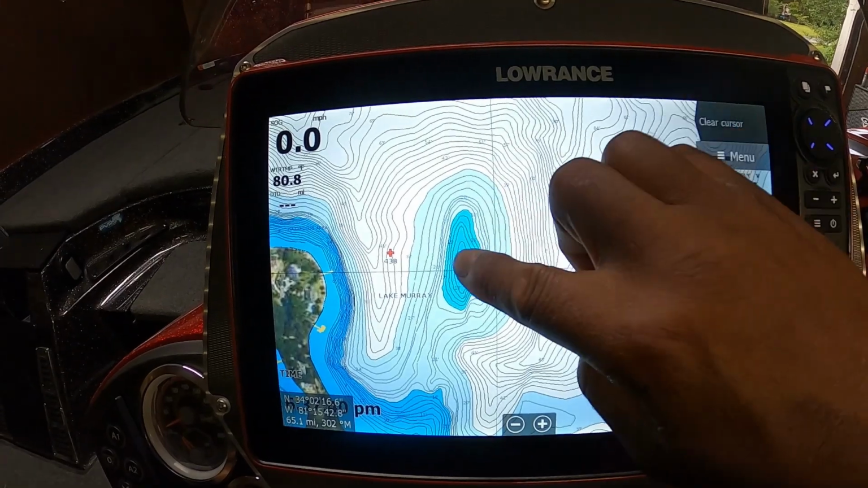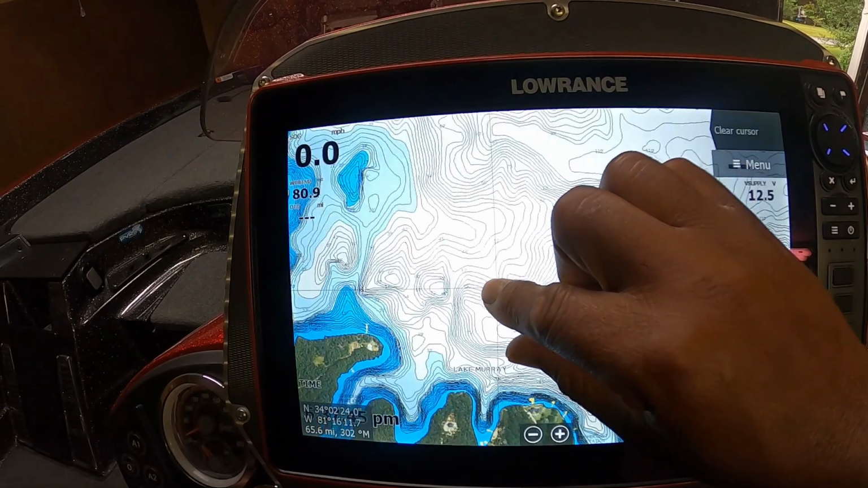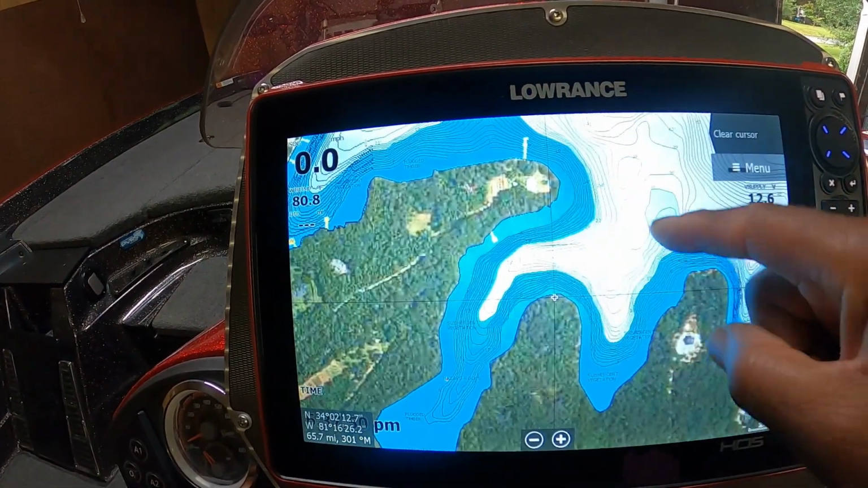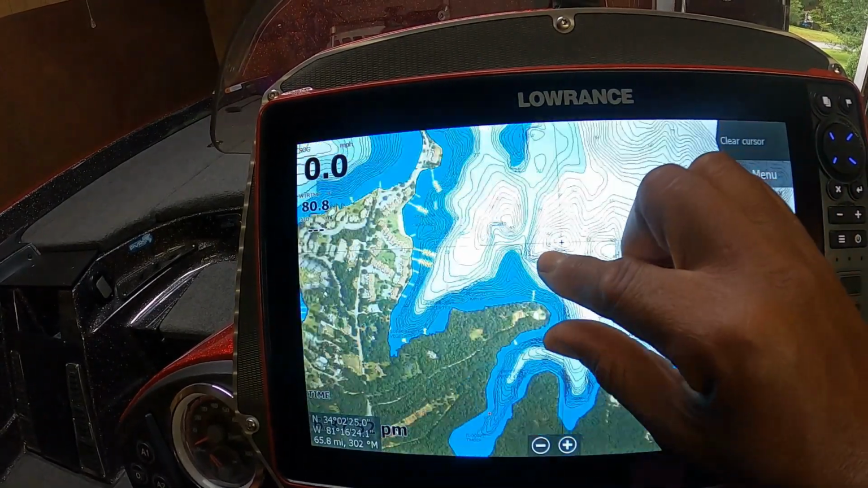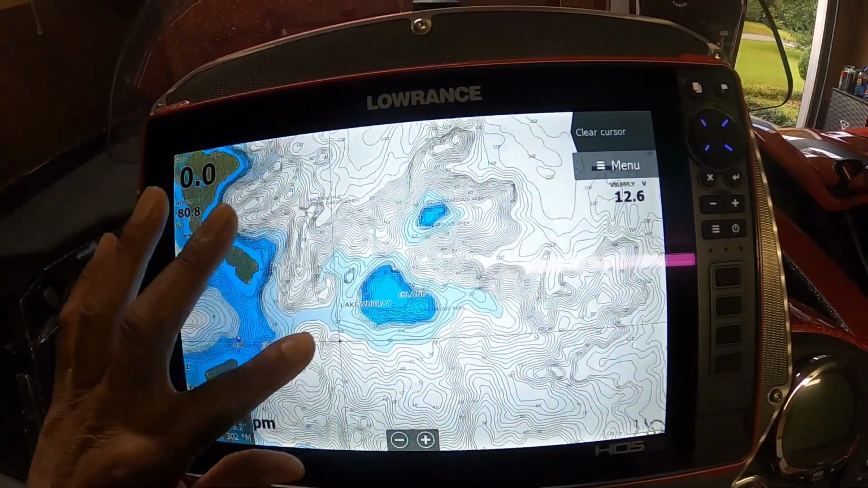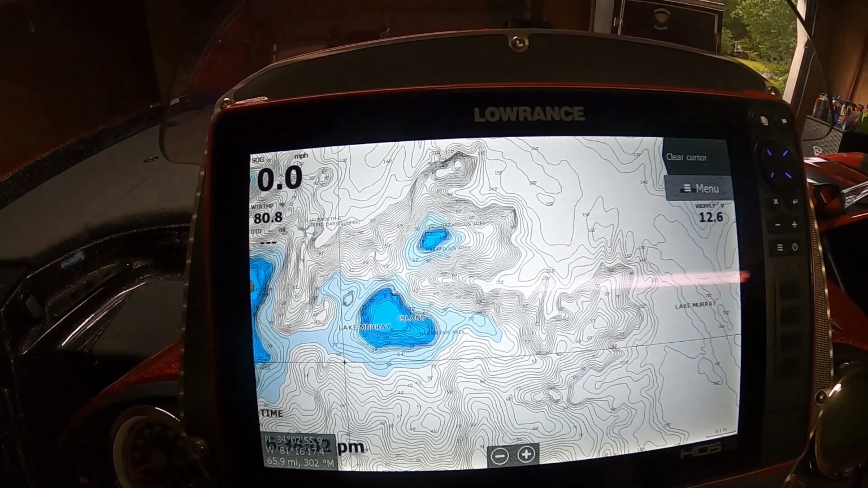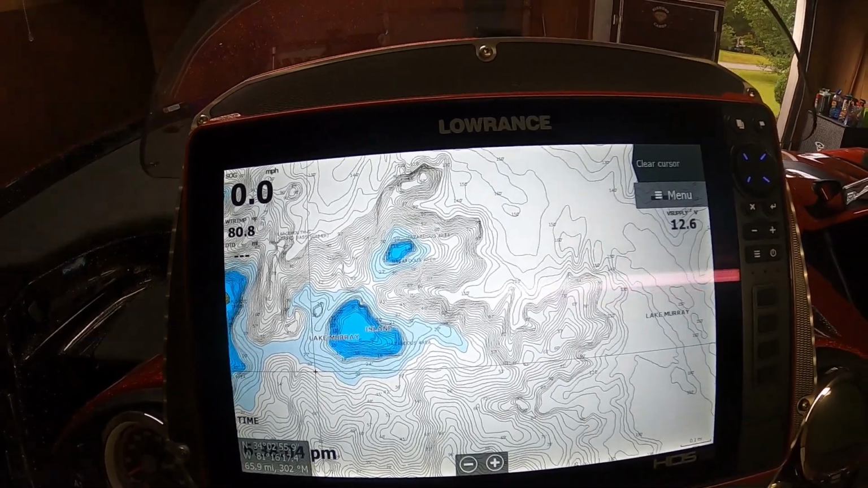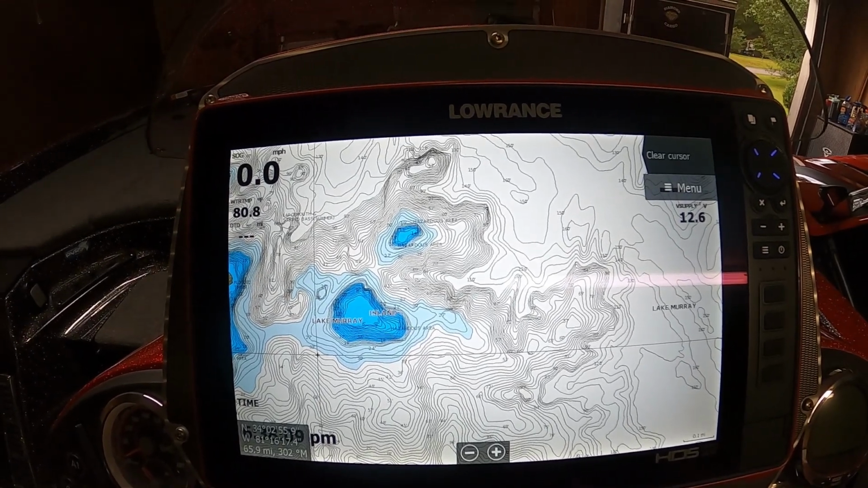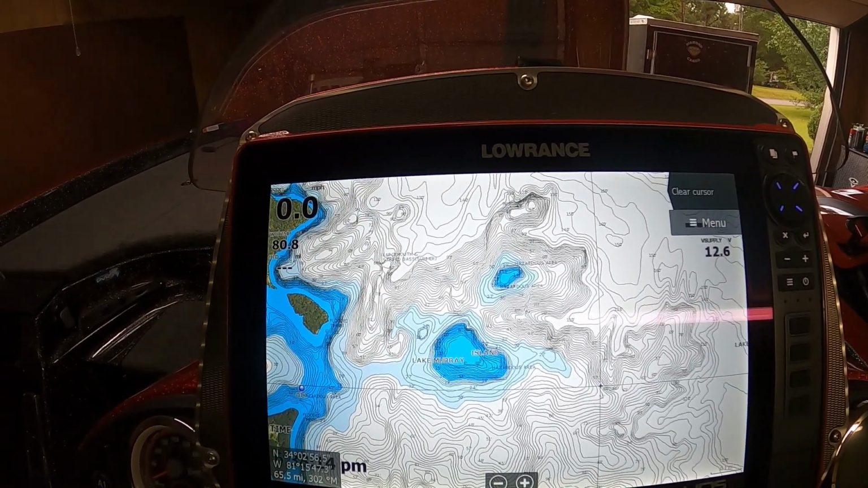Got a little hump right off the island. Here's the drain. So you can go all over Lake Murray and all over certain lakes and find that stuff. There's another drain going into a creek. So you can find all this stuff just by using a mapping card. Okay, and you've got your contour lines and things like that. Now, when it comes to CMAP Reveal, and you can also do it on an updated Navionics card, we're going to look at this same region, but we're going to use CMAP Reveal this time.